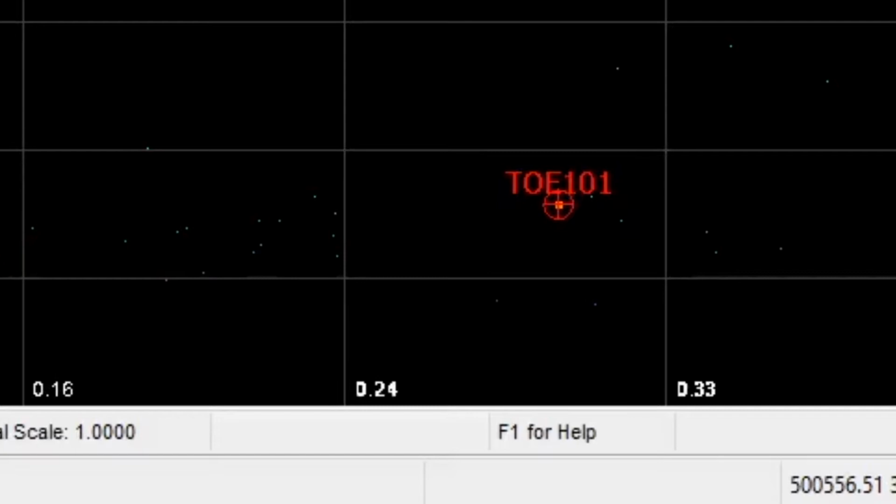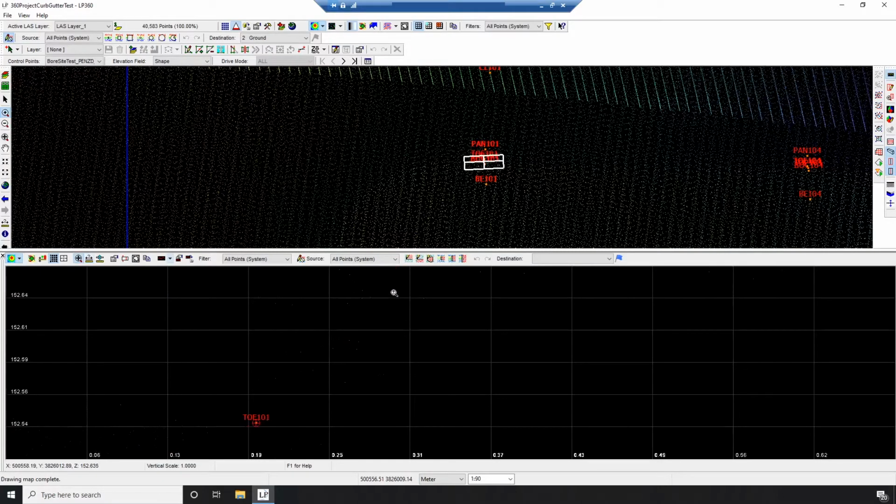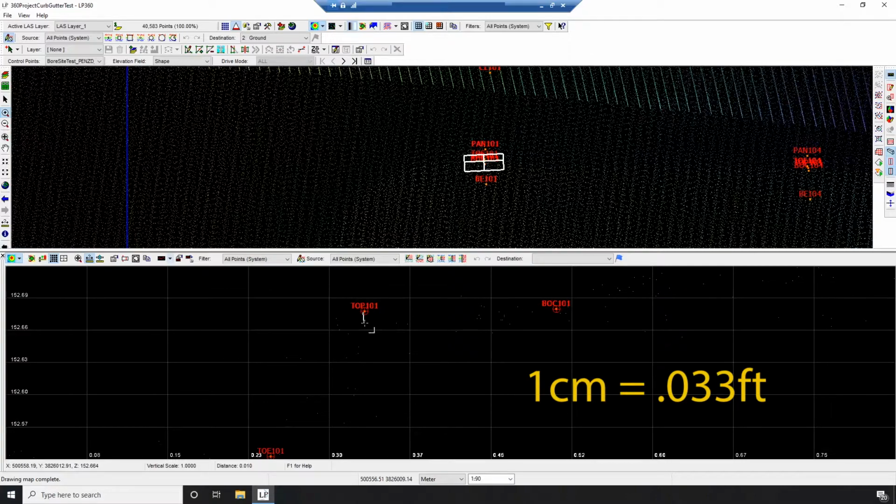Let's look at the top point. Alright, so again, we are going to do a best case and a worst case scenario. Let's measure vertically the top survey checkpoint down to the closest LiDAR point cloud point. 1 centimeter. Let's do worst case. Let's make it a little bit better. Let's go down to this one down here below it.